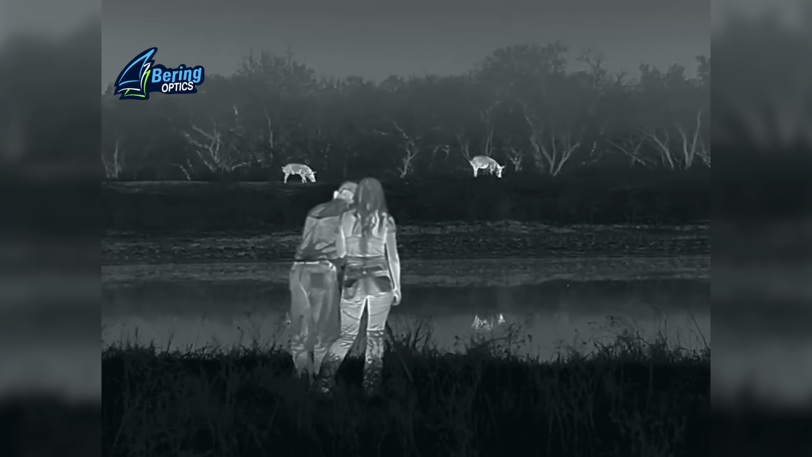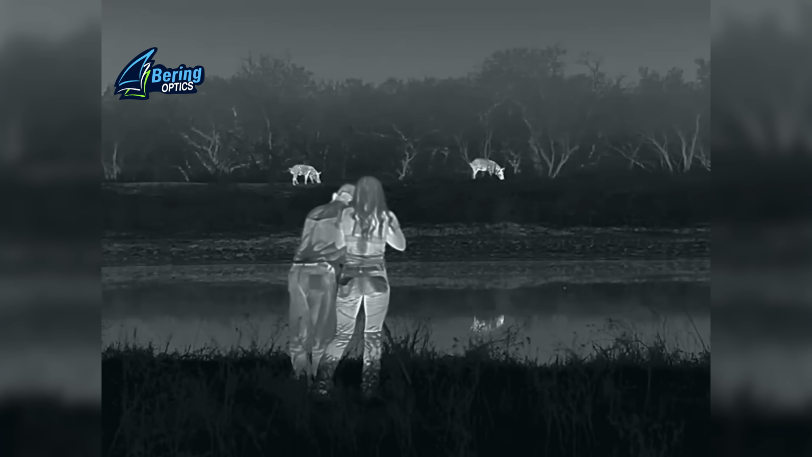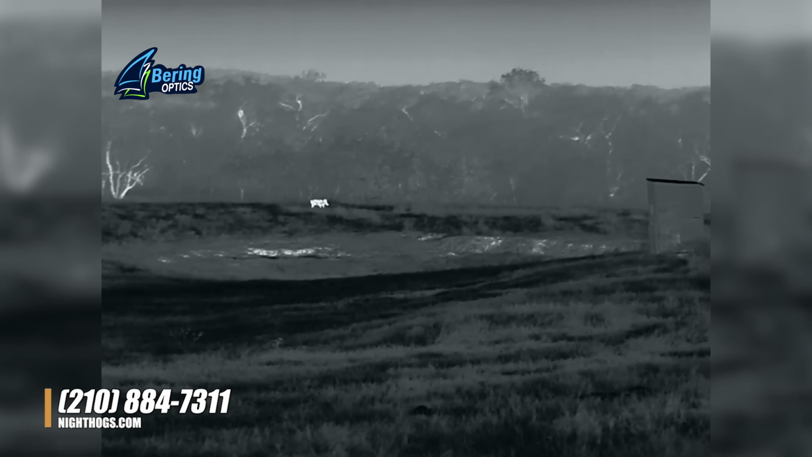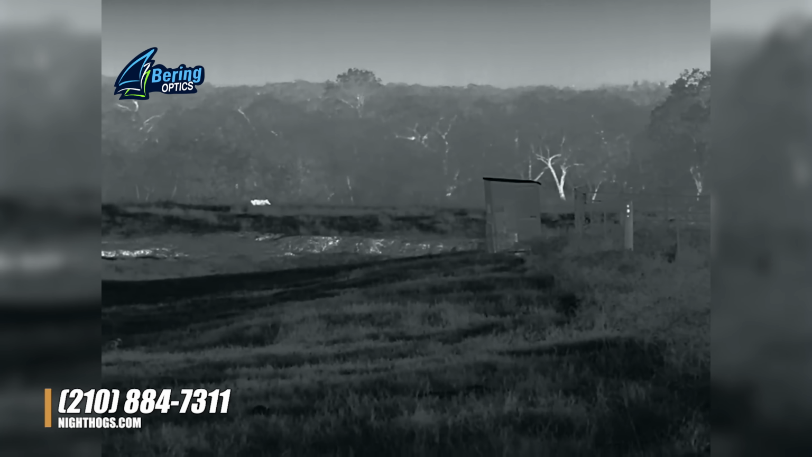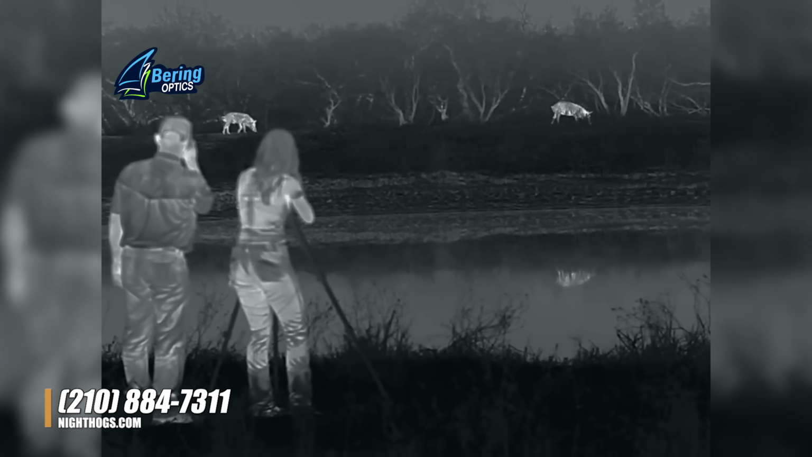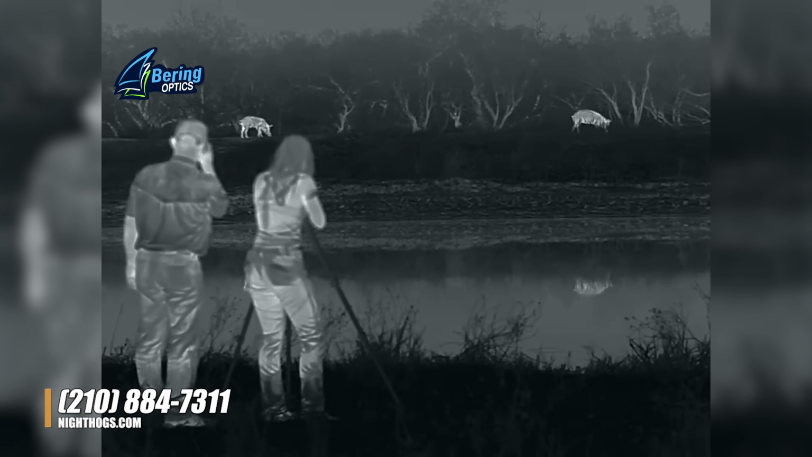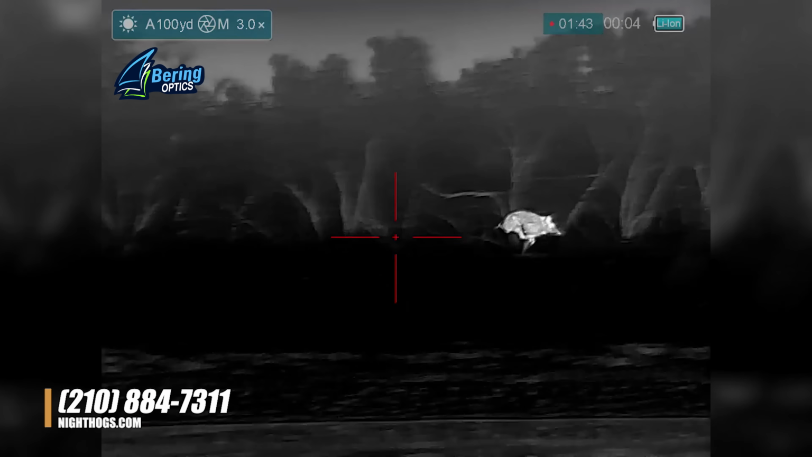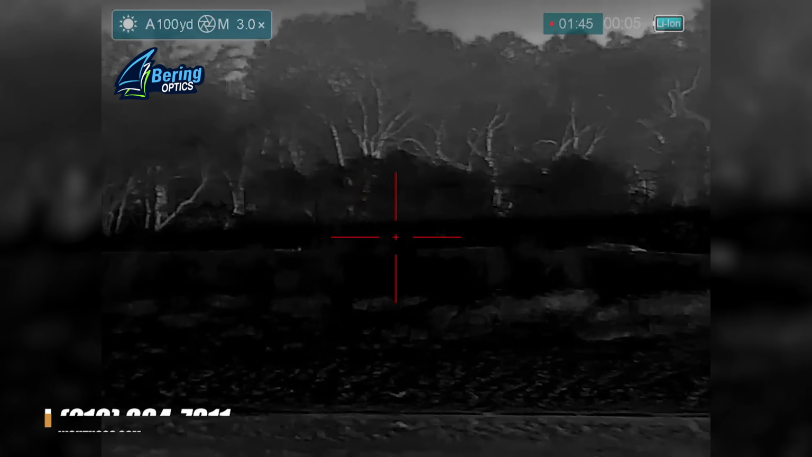Well, you did great. We snuck in there, folks. I was actually filming behind Gerald. This is Gerald, he's with Night Hogs, and we've been hunting out here on these properties with him. You can actually hear the cars going by because we're hunting back in some neighborhoods here in Seguin, Texas, just doing some hog management. We're obviously being very safe, but I was using the thermal behind these guys to film them, and Taylor and Gerald snuck in on these 2 hogs up on the tank bed, and you made a real good shot. We ended up finding the pig. He ran off.